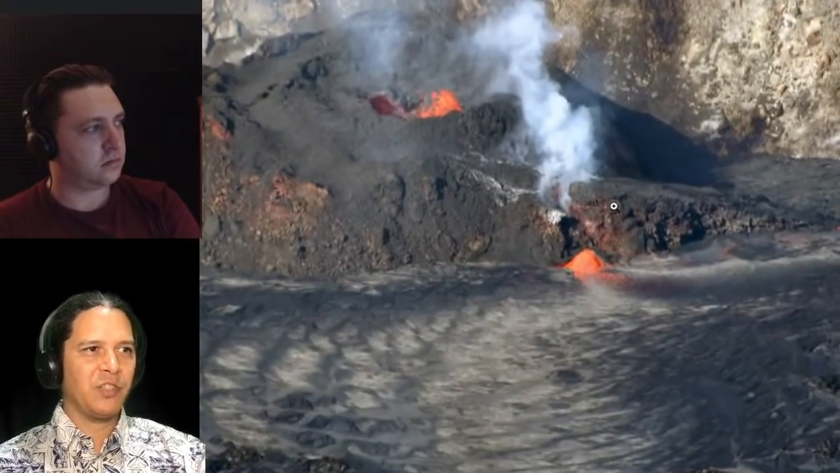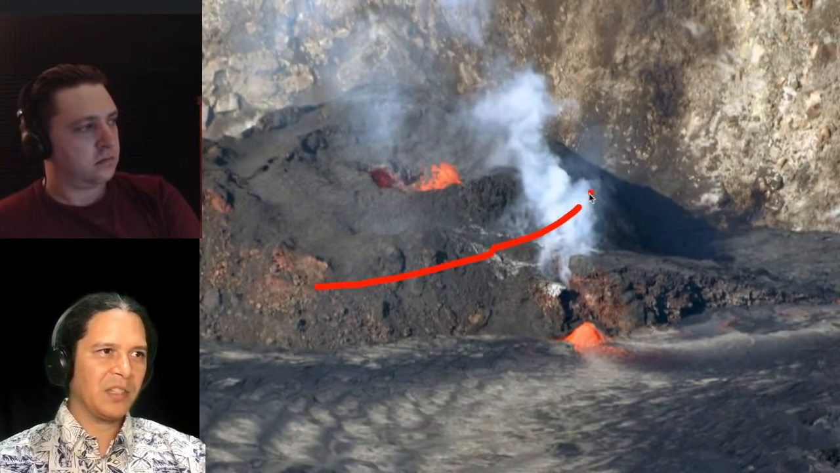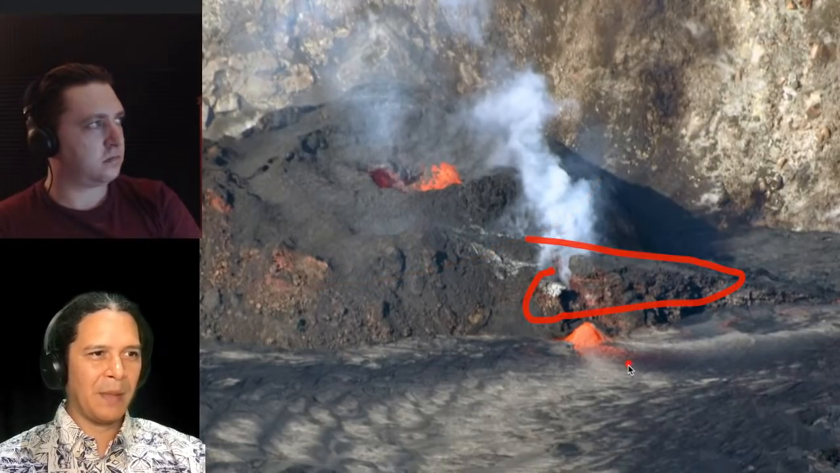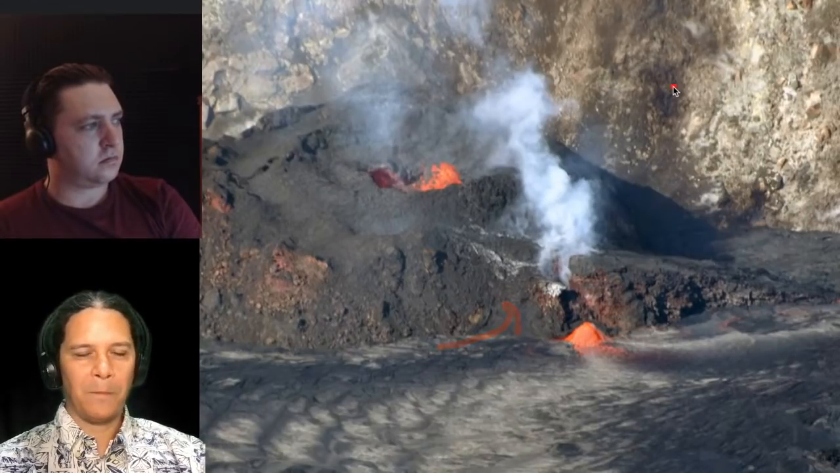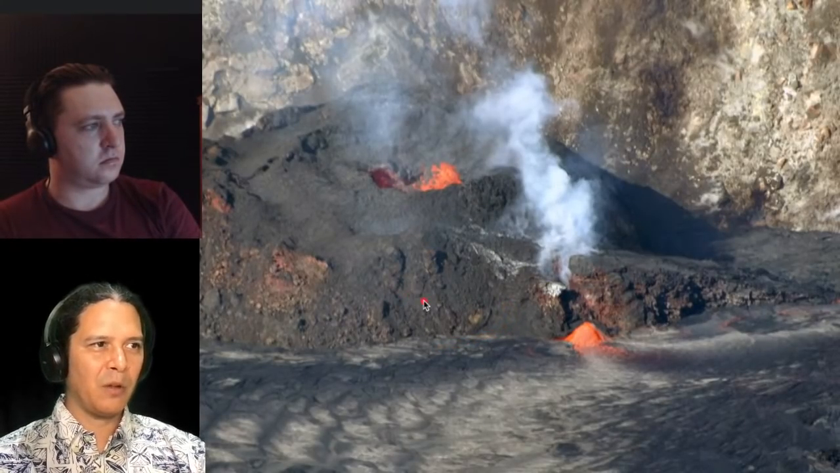I find that interesting. That's one of the newer features, right? Before this was more closed off like this. We didn't really see this knob over here, right? And it looks like it may be getting pushed up from below as well. So you imagine as the pressure can't quite get out and flow out as easily, it might be pushing from below and deforming the base of this west vent, as another possibility of what might happen as this thing evolves over time here.